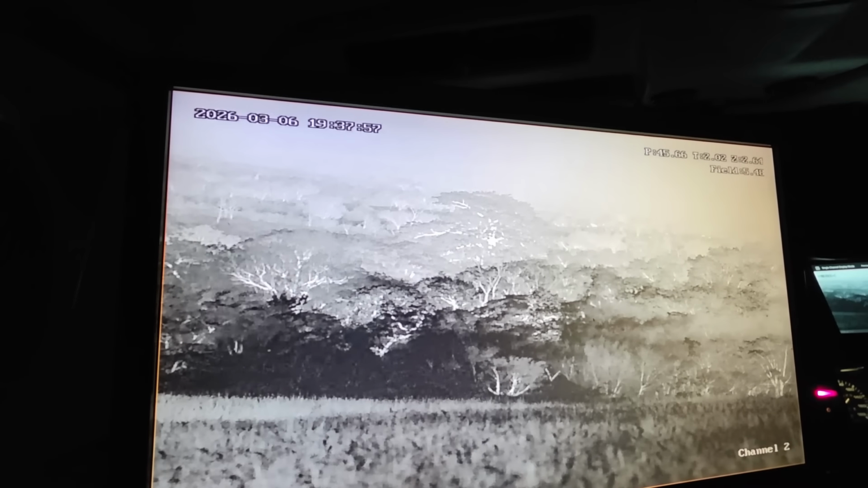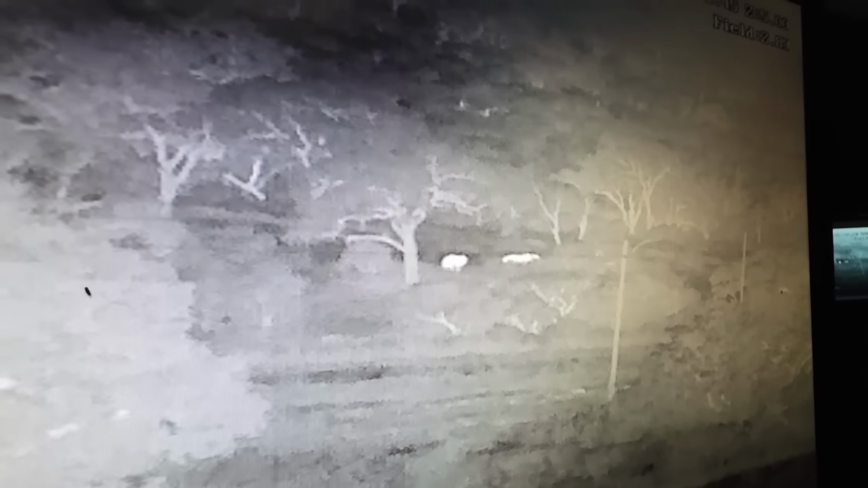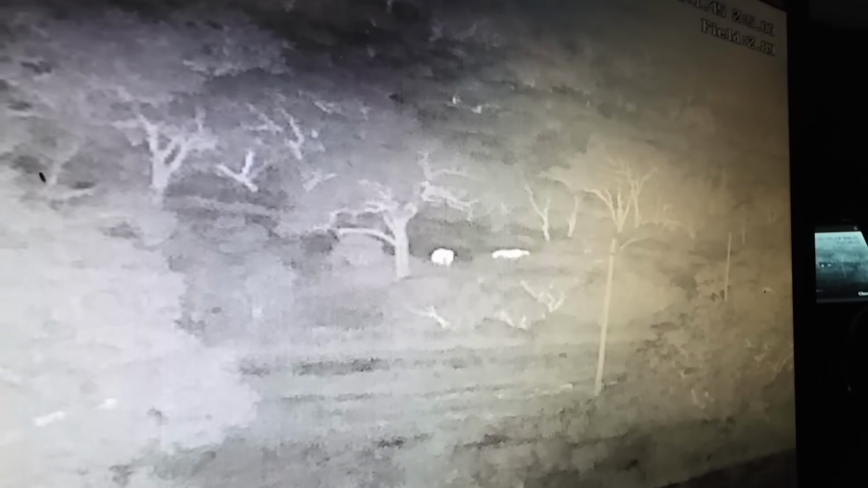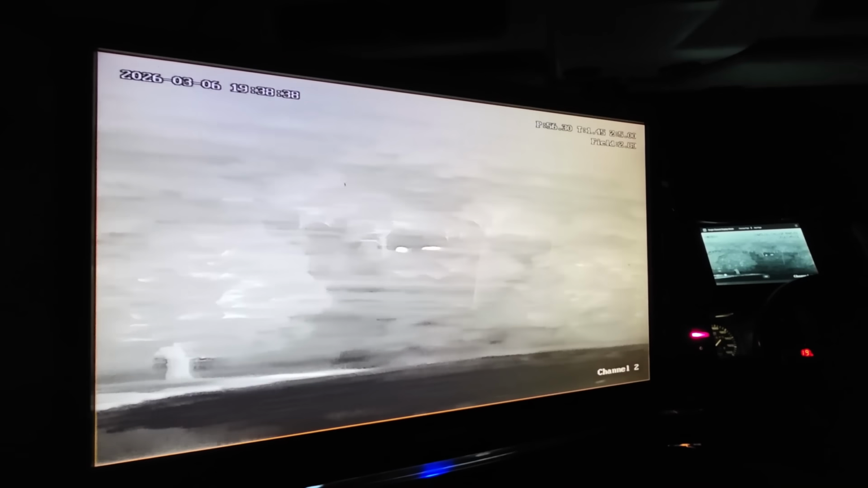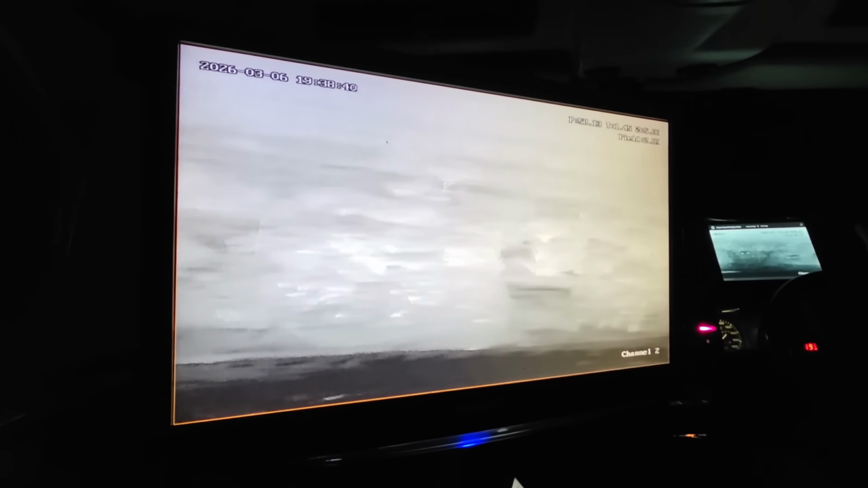That's some good sight. Oh, there's things over there. Look at that. There's an elephant. You can see the ear flapping. I'll be sitting here every night with this thing. Oh, getting closer to the scrub area now. Love the ears so much. Oh, he's just chilling. Oh, look at the pig ears, eh?